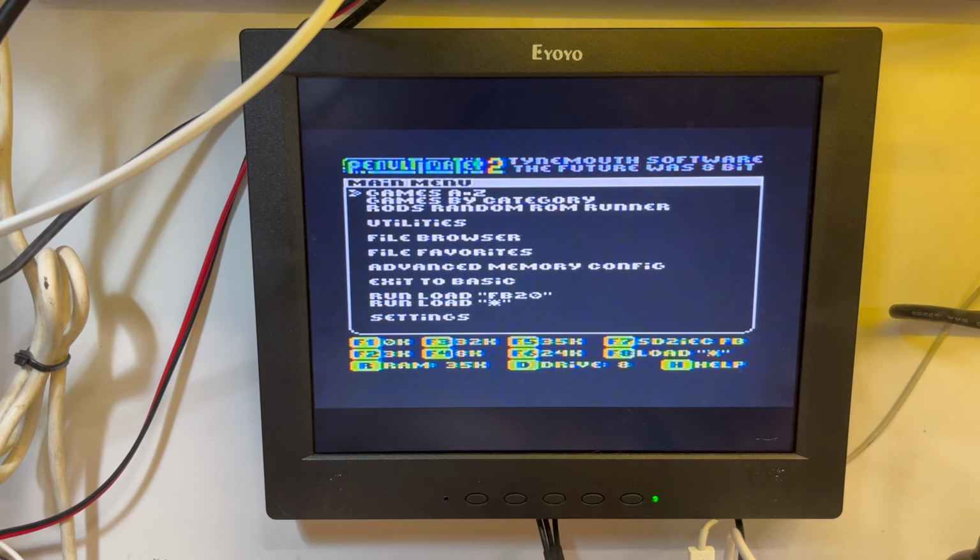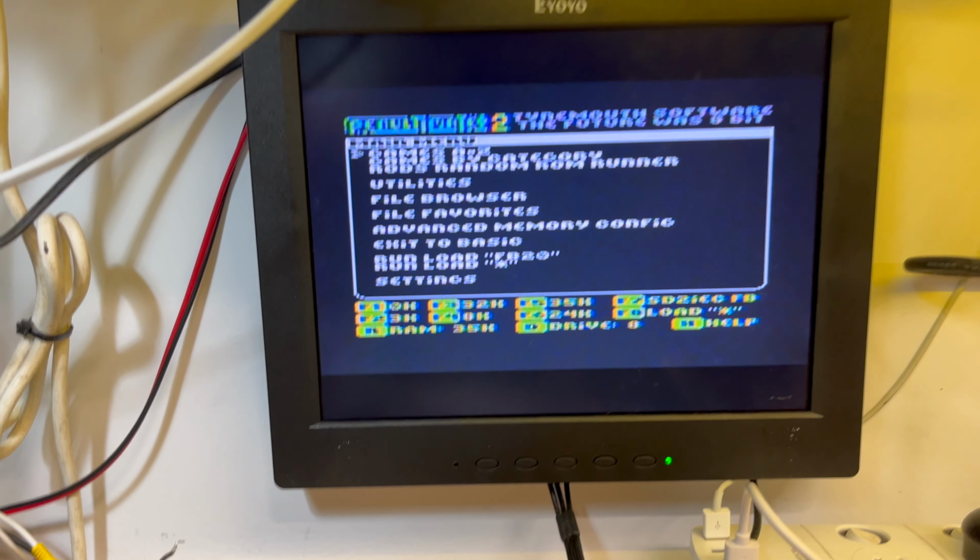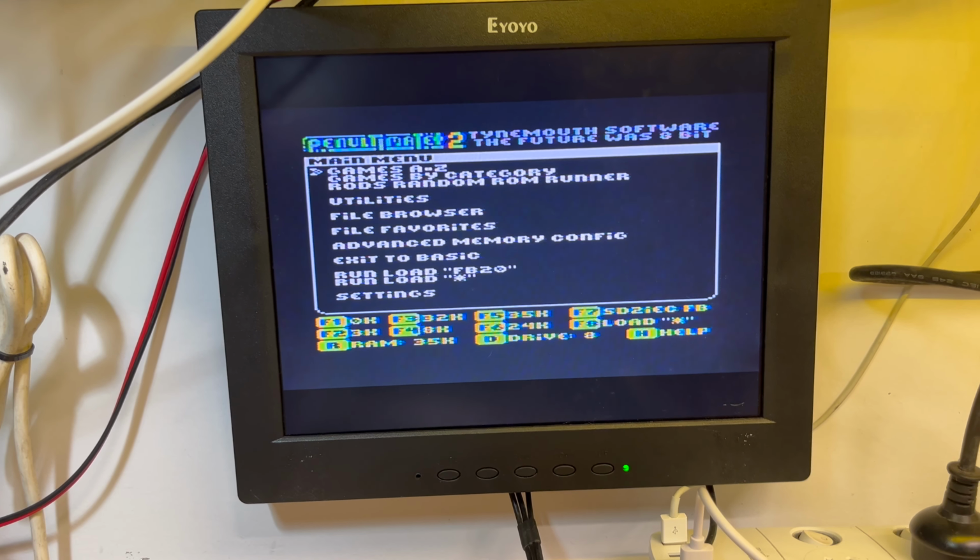I'm going to be happy. I should press the reset button, shouldn't I? There we go. So it's all back. Yeah. So some further troubleshooting required on this machine.